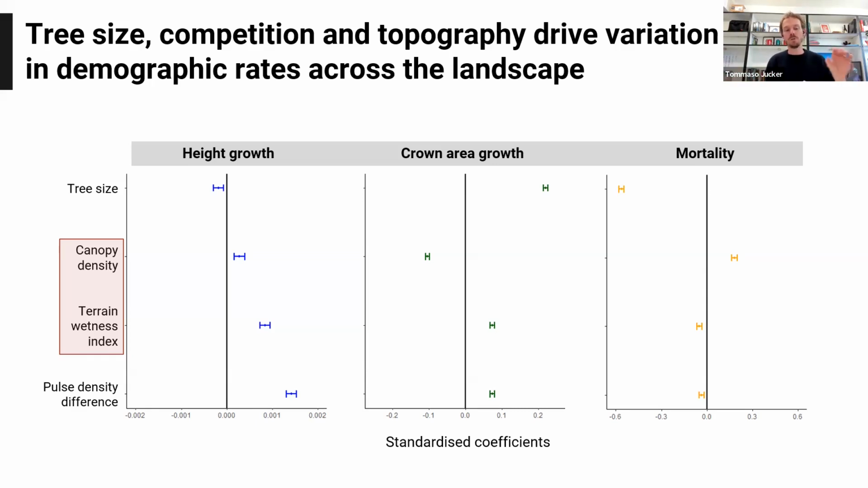And finally, we have a sort of correction factor for the differences in the acquisitions between the 2 LiDAR data sets. So I'm not going to talk a lot about that, but this is purely for us to be able to be confident that the results that we're seeing are not due to an artifact of differences in the LiDAR. So I've discussed the tree size effects, so I'm not going to look at them. But what we're seeing here is that basically we have this really consistent effect of both canopy density and terrain wetness index on the growth and mortality of trees.